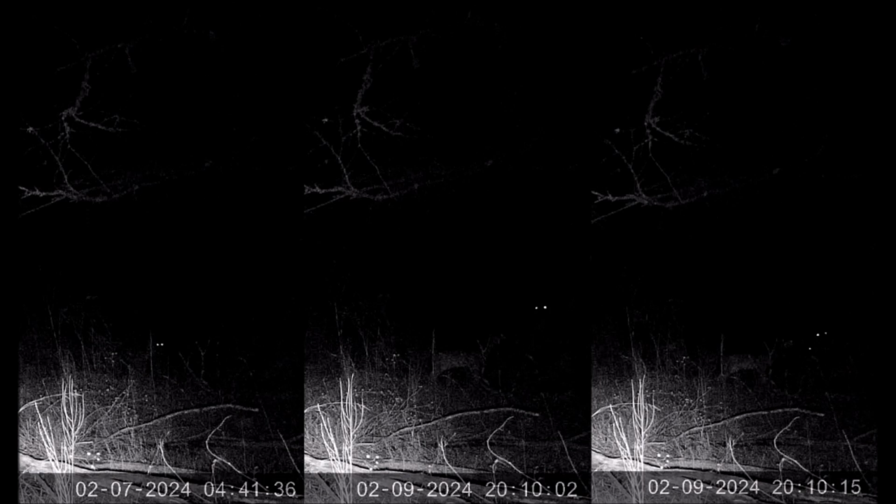Since the trail camera doesn't move, I've taken 3 different screenshots, one from the first night and 2 from the second night, to try to get a size comparison of these creatures. The reason I chose these 3 pictures is I believe all 3 creatures are approximately the same distance from the camera. We know from the size comparison chart that the average doe eye height is about 3 feet from the ground.